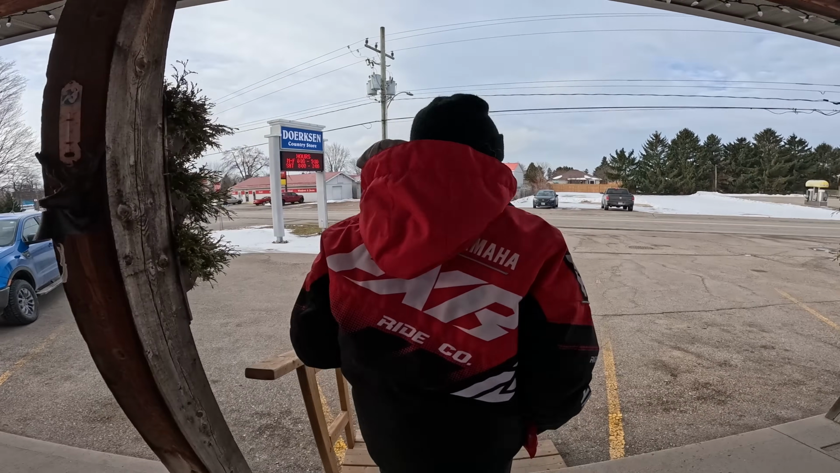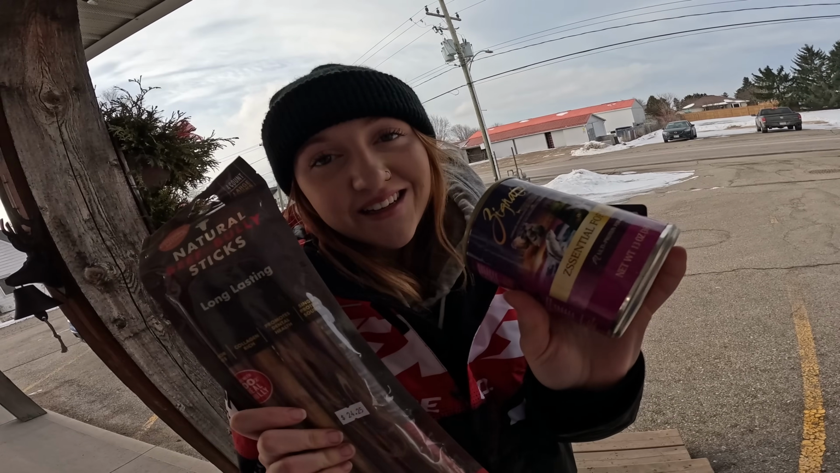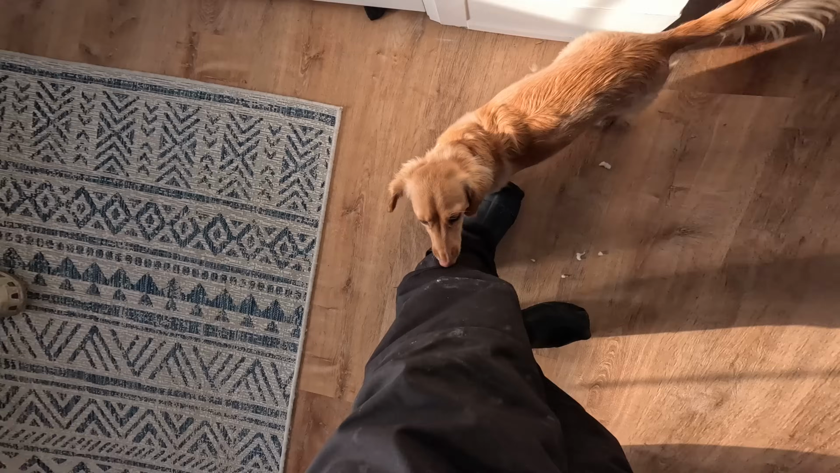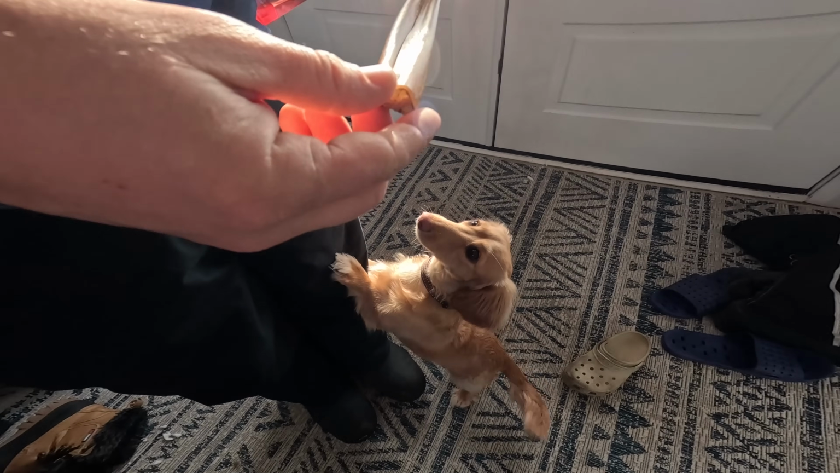All right, Avery, we good? We've acquired the bully sticks and soft food. Now let's deliver them to Mom. I think the bully sticks are as long as Ember is. Hi! We got your treats! Is that the biggest bully stick you've ever seen?